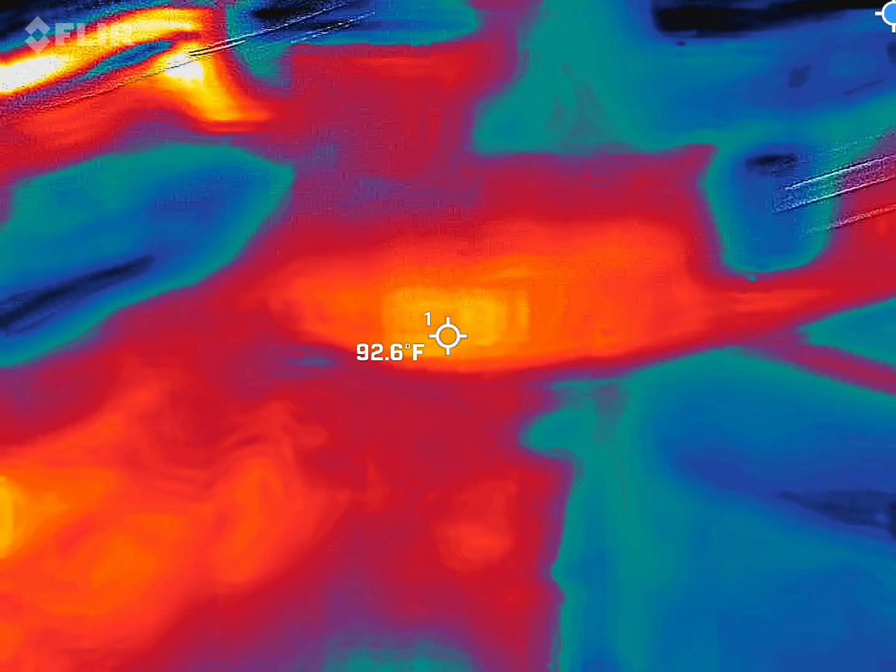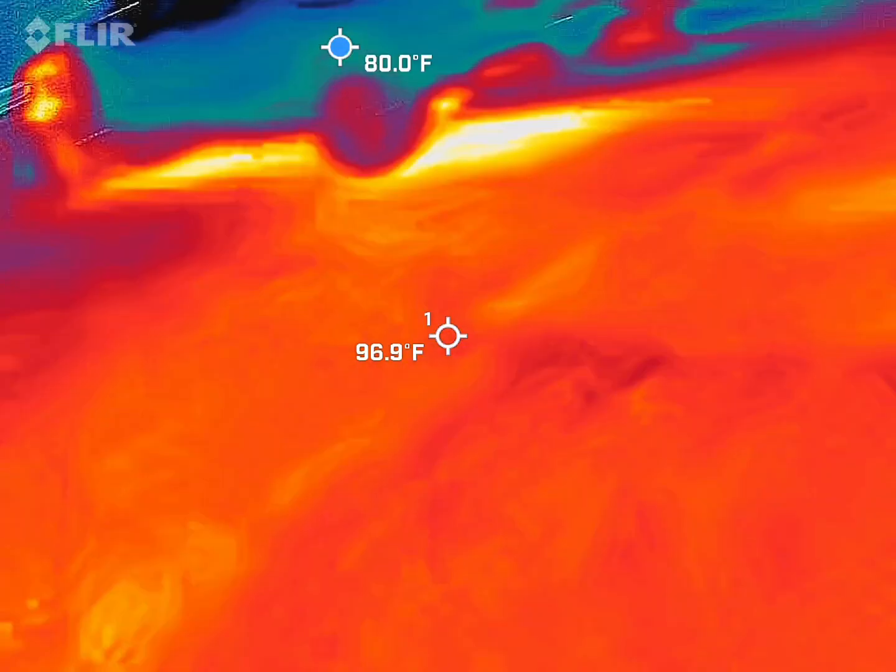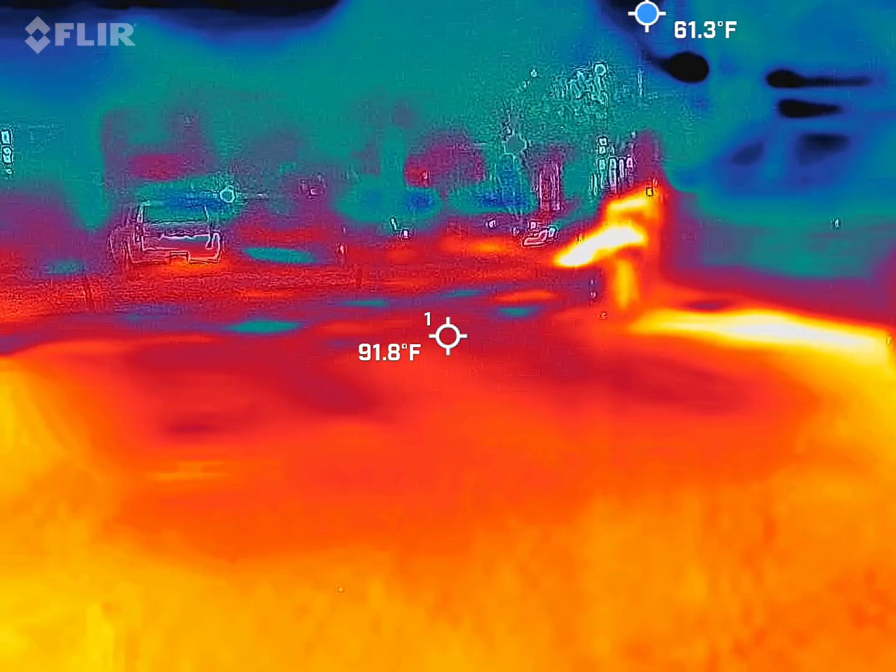Yeah, I hit 65 over here. What was it on? Do you remember? It was just on that area. Did it hit a car or anything? Nope. It was just in the corner, but it's gone now.